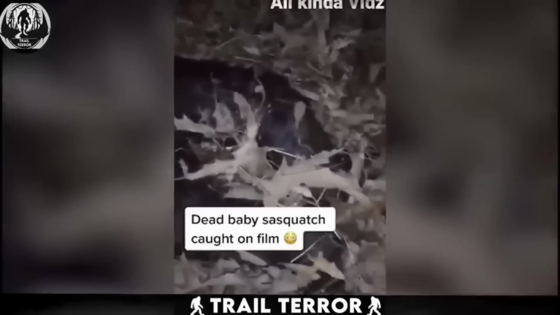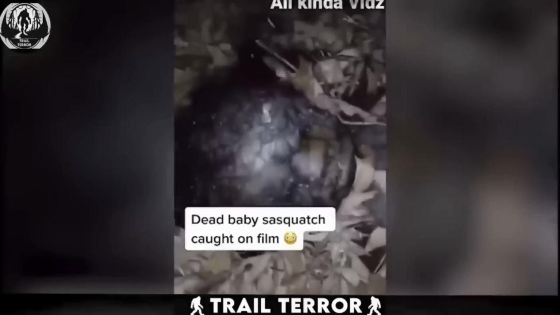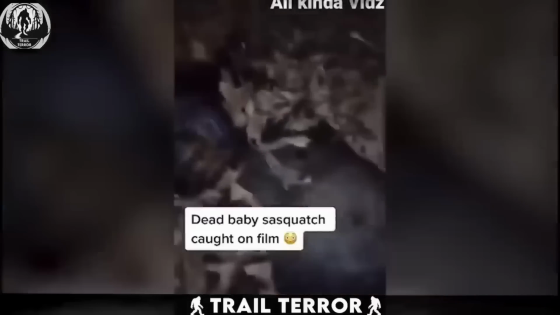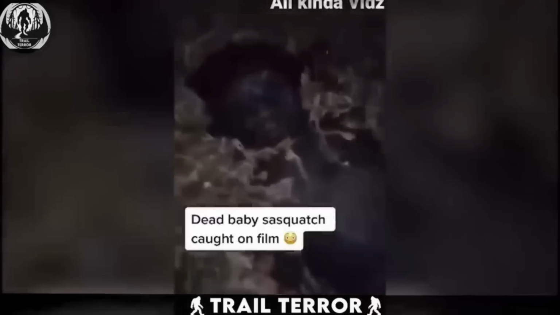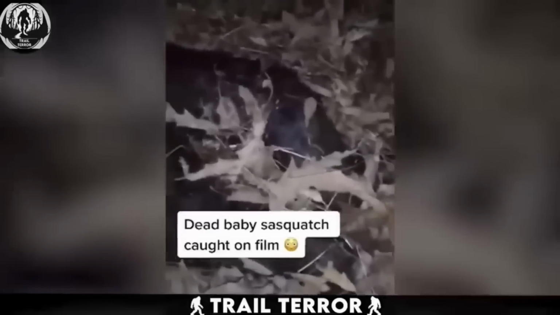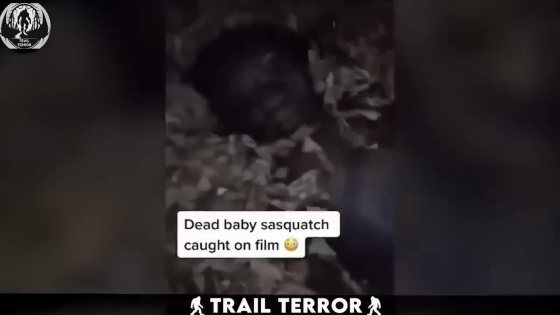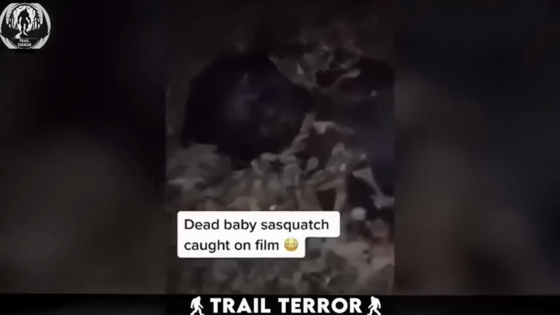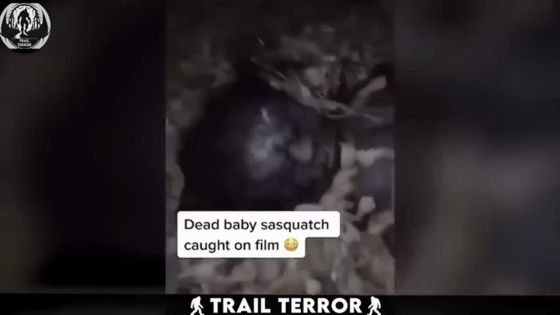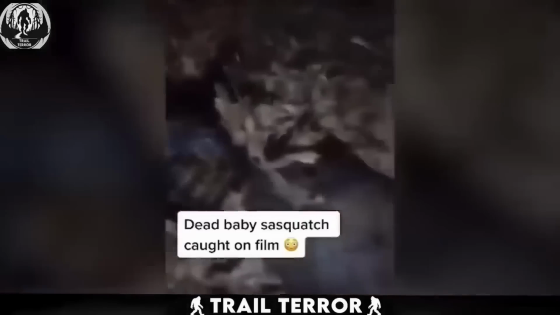It's evident that the creature is not human. It has dark hair all over its body and appears bigger than what we'd expect from a human baby. The video was recorded in a wooded area, but details about the recorder and subsequent events remain unclear. I can't say for certain whether this video is real or just a prop made to get some views. What do you think?